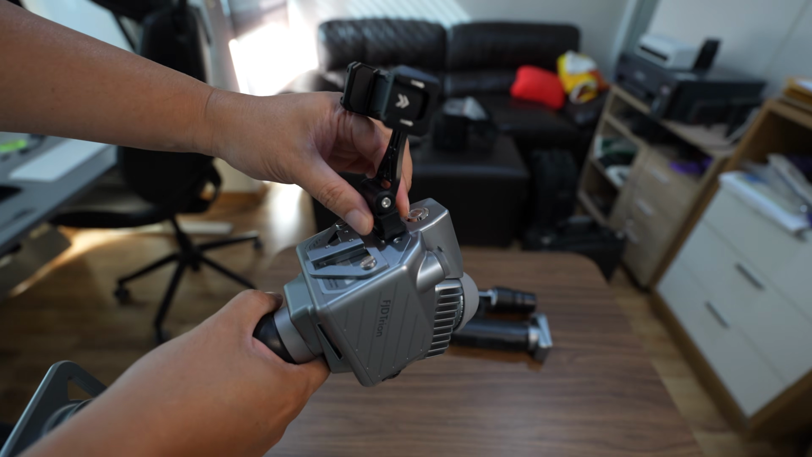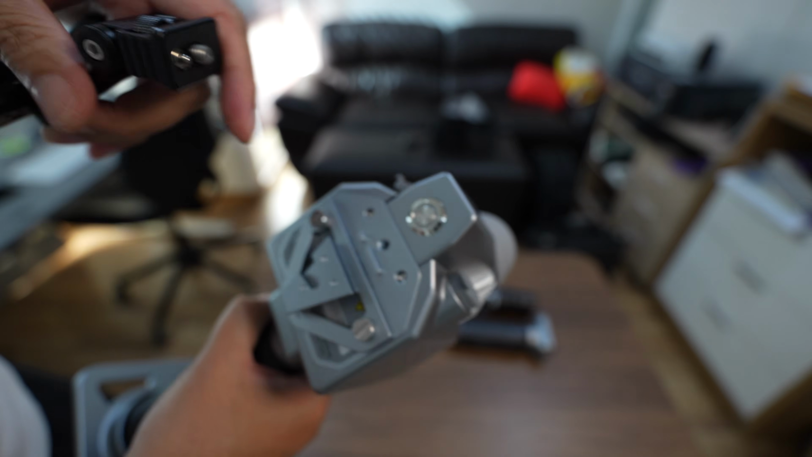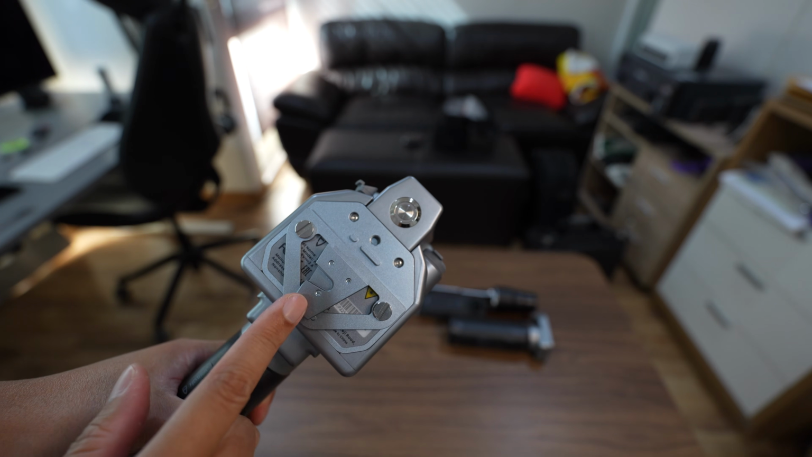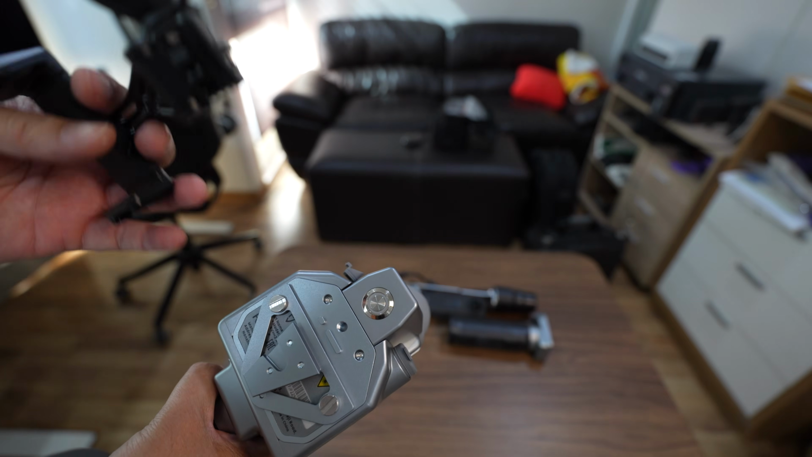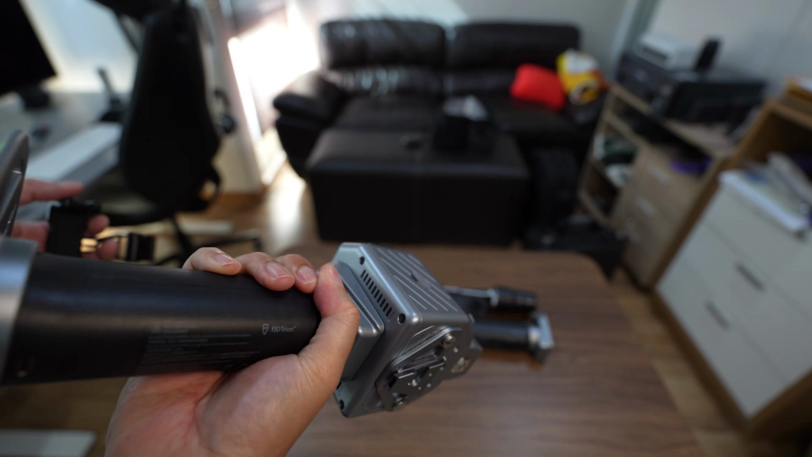I don't think it can fit into here because they have a notch here. So this will be the bracket for the extension pole. So there is no place to install this phone bracket. I can't find any place to mount it.